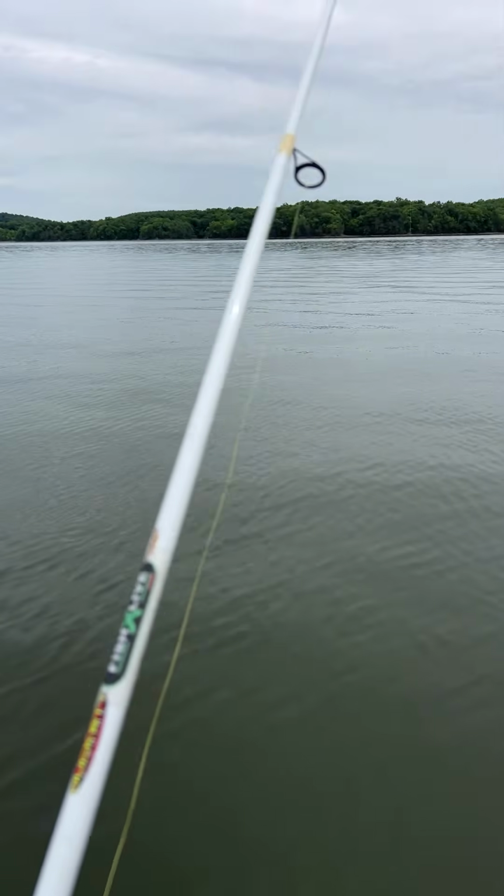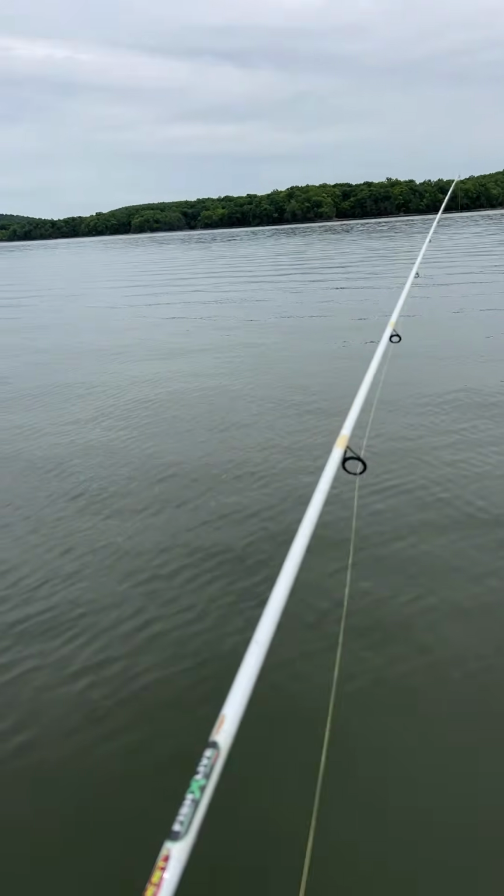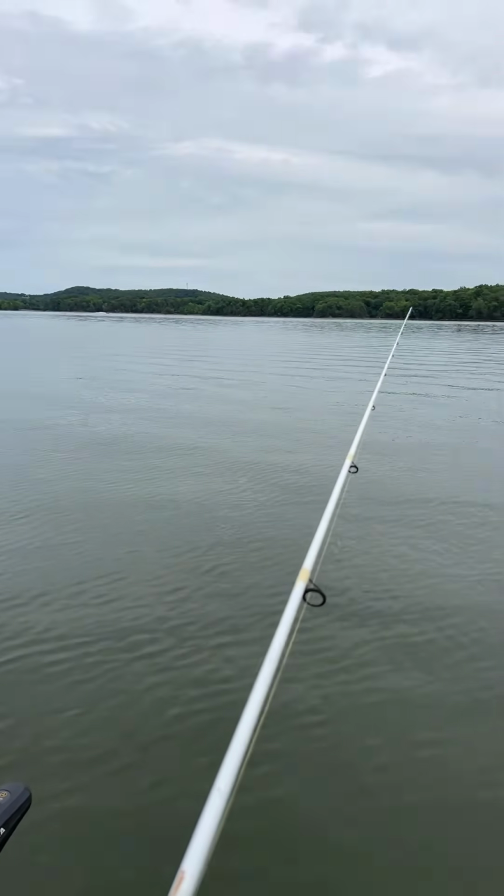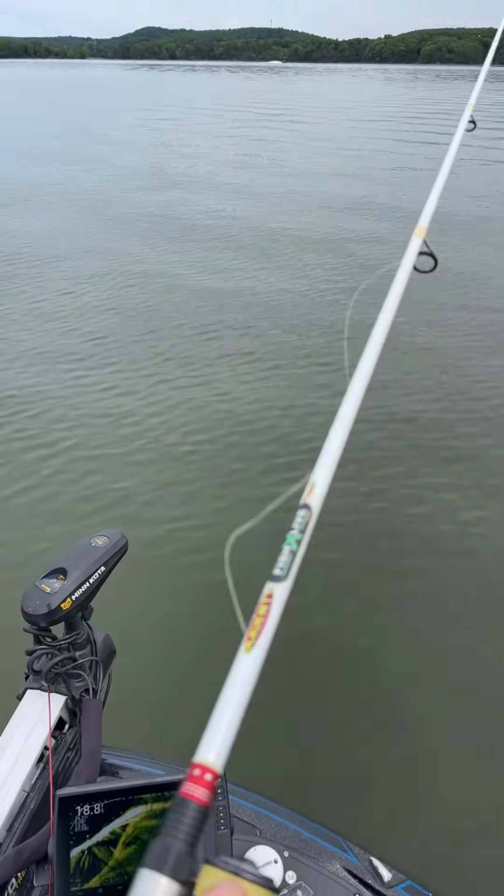And if you search on YouTube, money bass, Chickamauga, then you'll probably see the video come up, because there's actually a video of me holding that fish up and everything. The only thing I didn't like about it is I caught the thing on a Friday before the tournament.